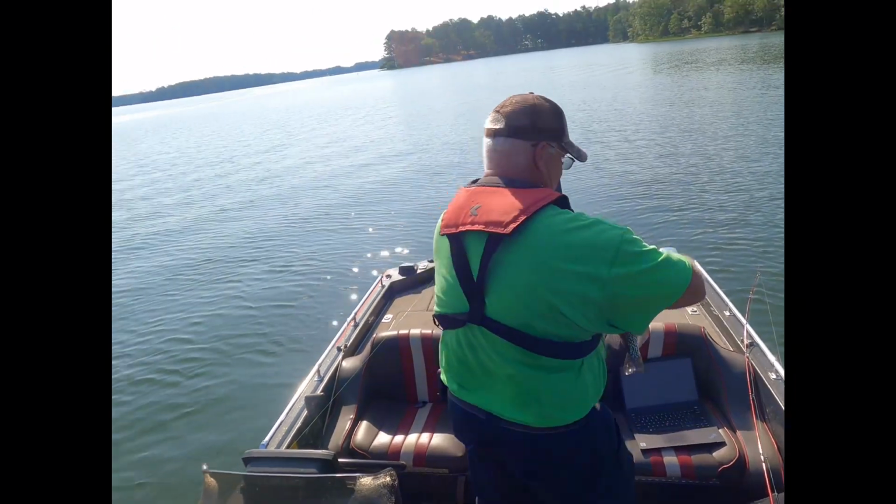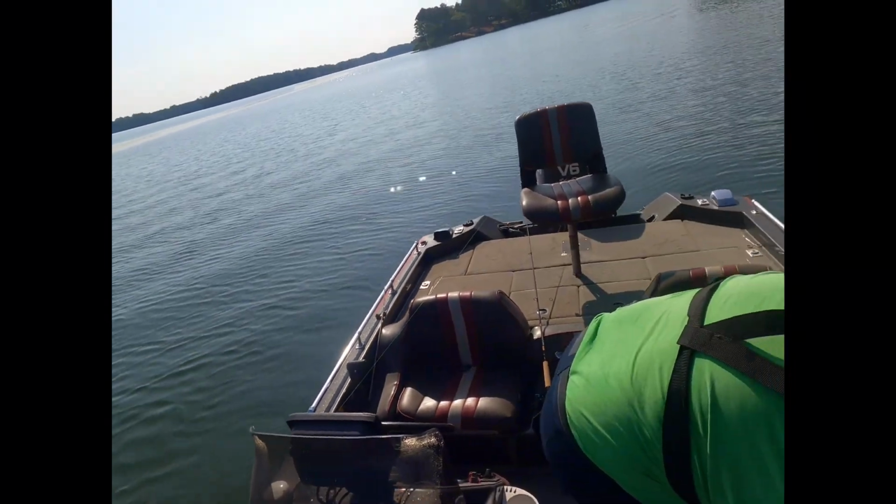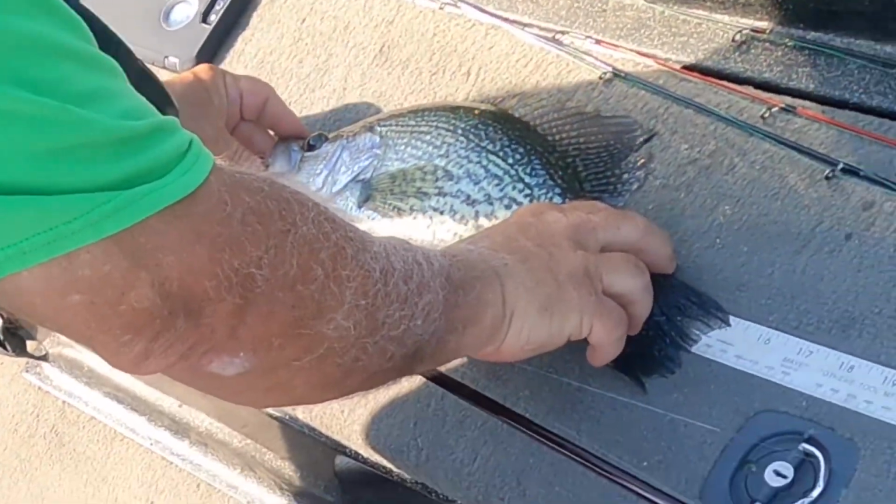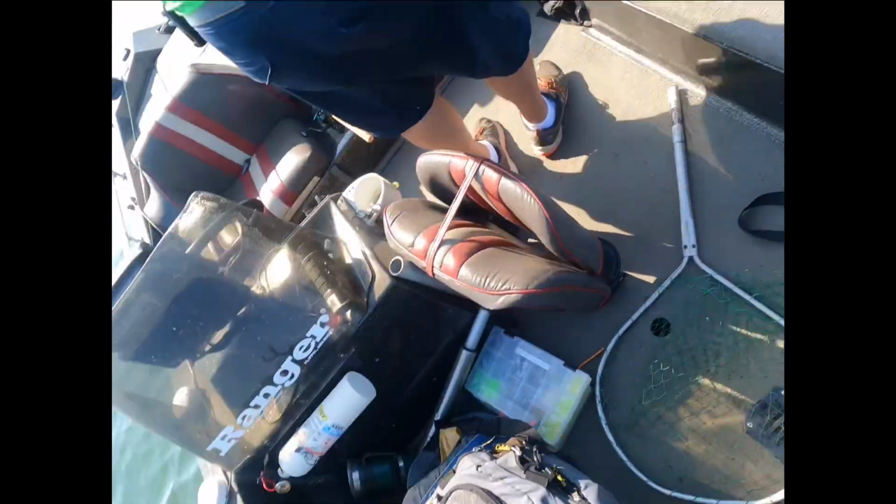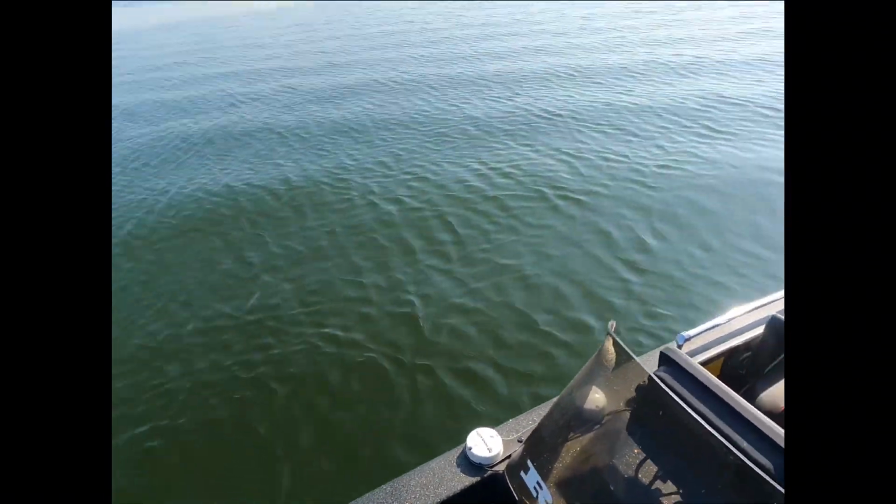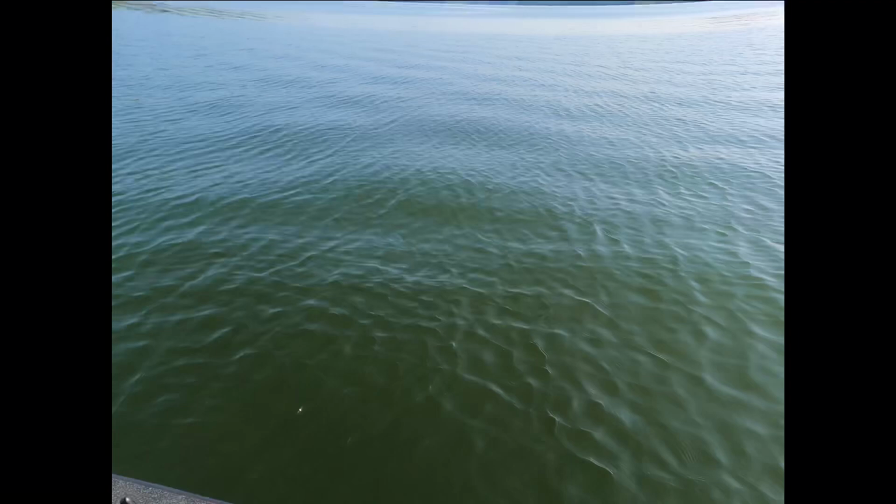Small school, a big fish. See how long it is. That's a 15-inch fish. 16. Oh, it's 15. Almost right at 15. Wow. Pound and a half. 1 pound 9 ounces, just over a pound and a half. That is awesome.